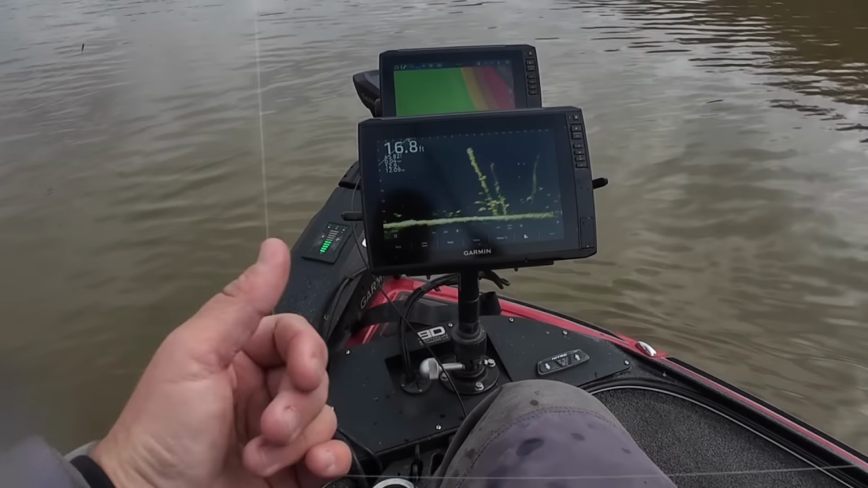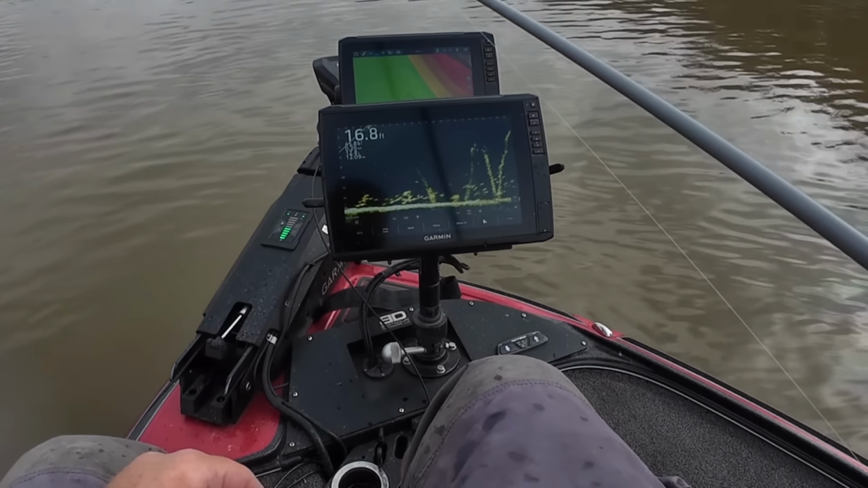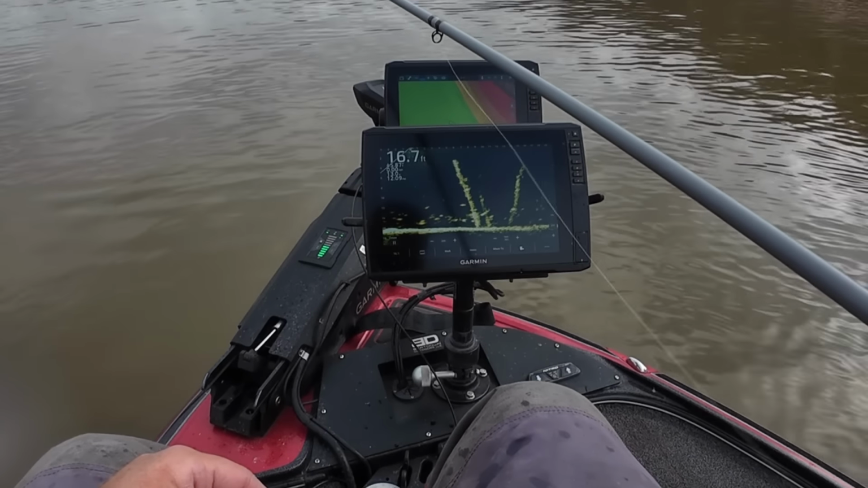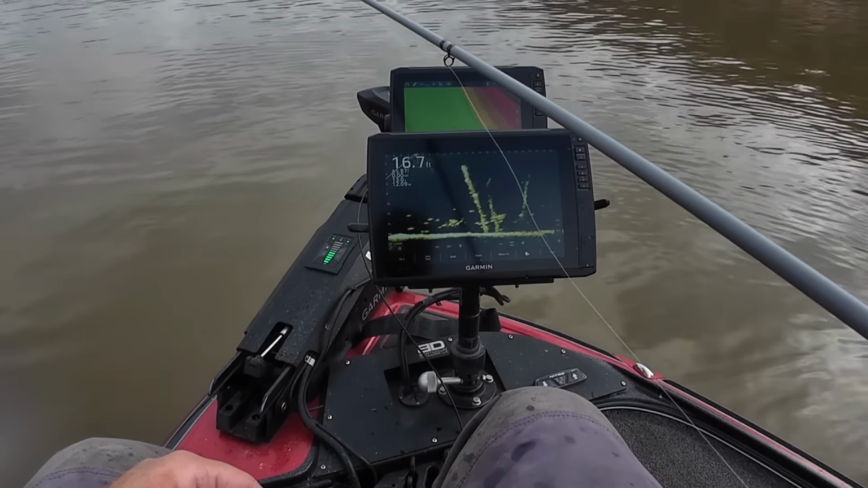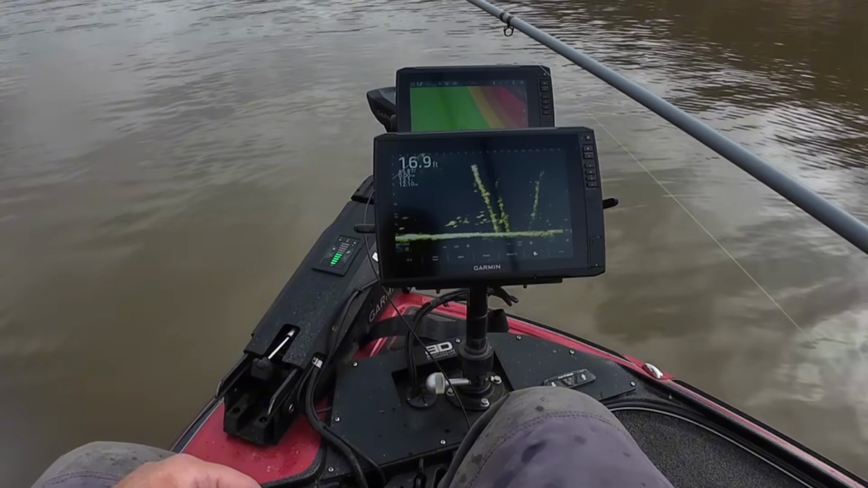All right, got another crappie right here sitting halfway down on the tree. Let's go down and find out if he wants to join us. A little shaky shake. He's turning a little bit. Come on. Here he goes, maybe.